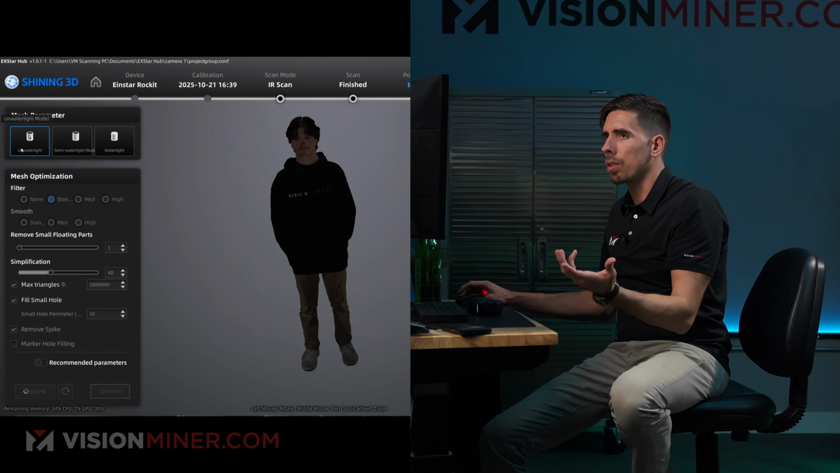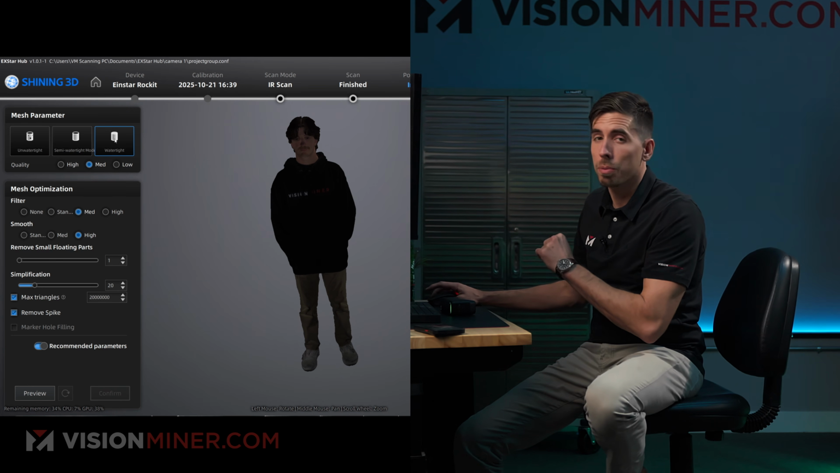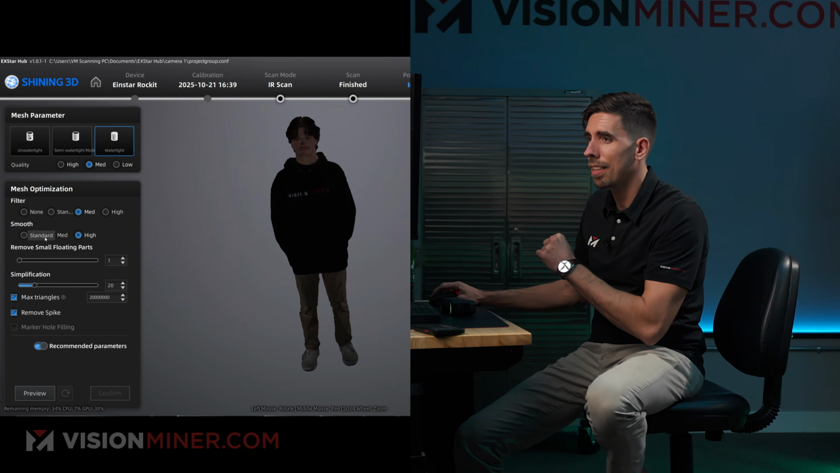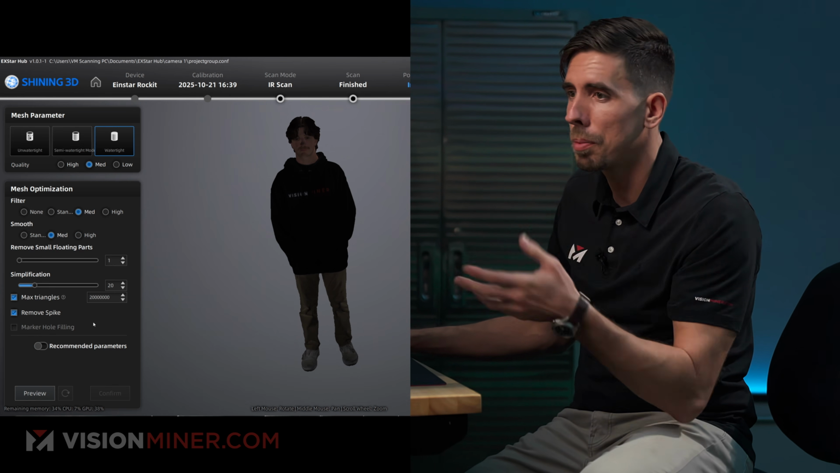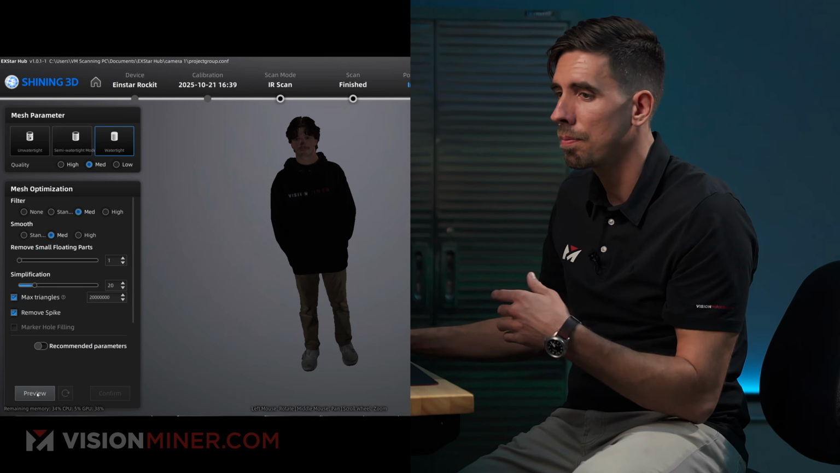So I'll mesh the model. We'll go watertight because we're gonna 3D print this. And let's see, medium smoothing, medium filter, 2 million triangles max, remove spikes. Yeah, let's go for it. Standard settings, not that big a deal.